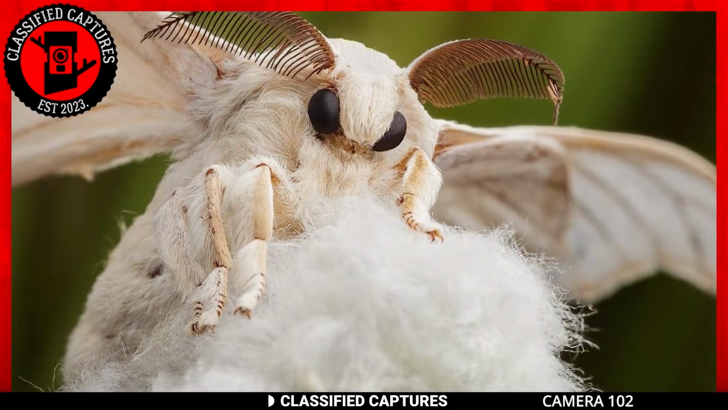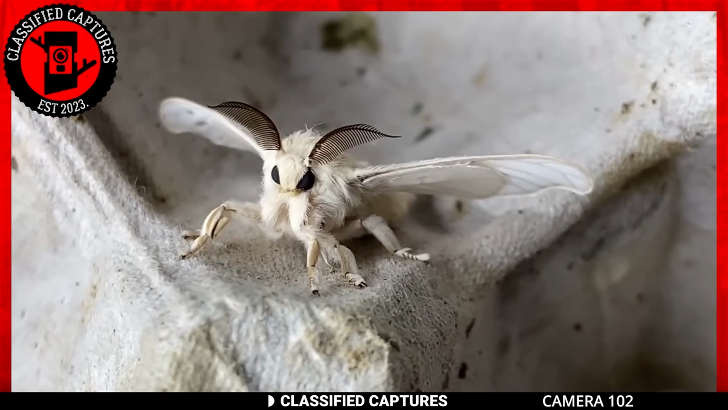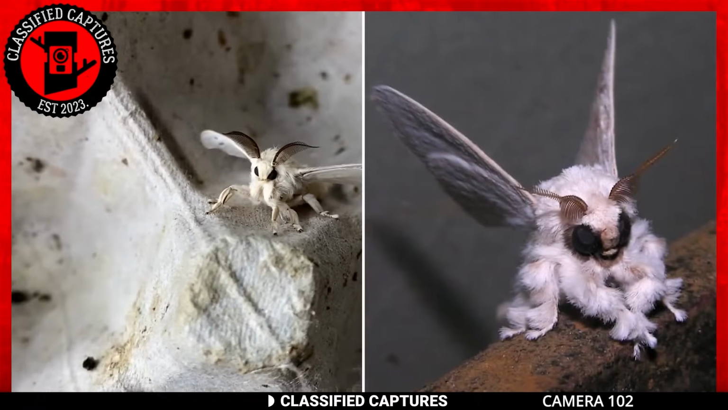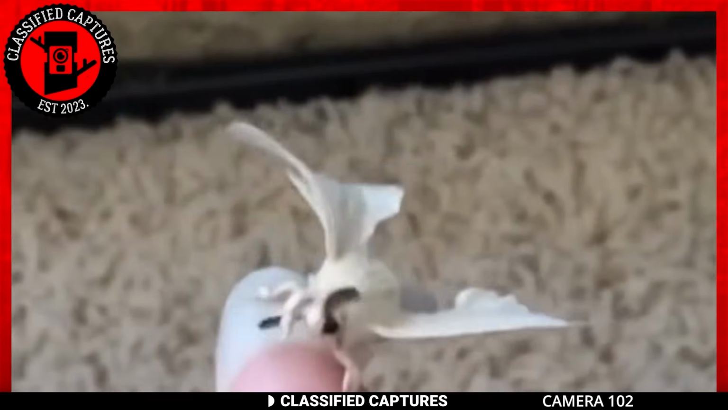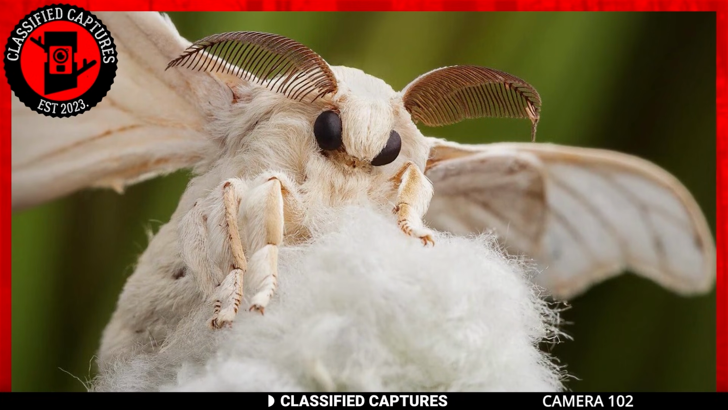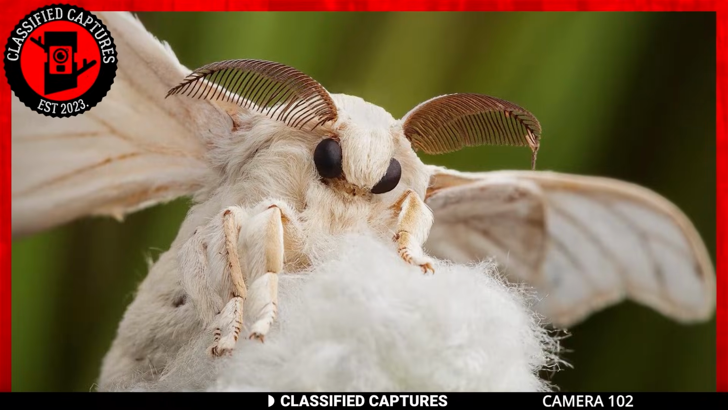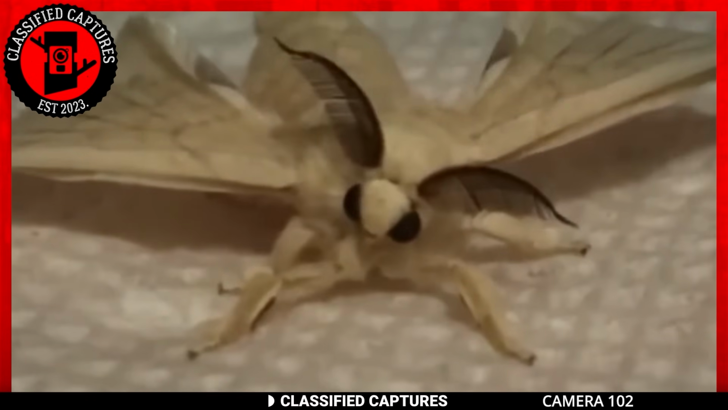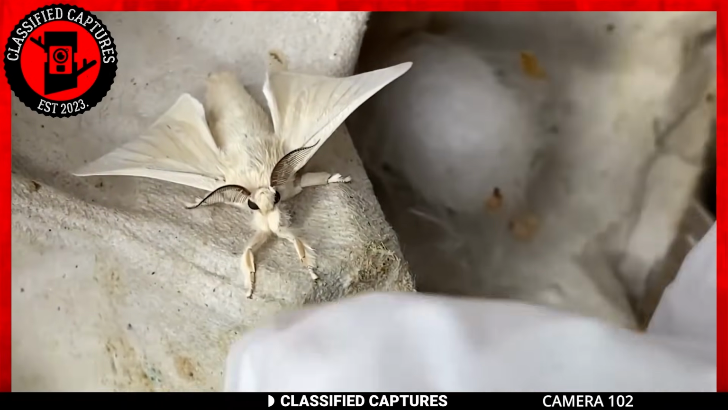Yes, my friends, let us cast away the shroud of terror and embrace the light of understanding. The Venezuelan poodle moth, despite its monstrous appearance, is a creature of nature, fascinating in its own right. It's a moth white in color, with wings adorned with feathery structures that set it apart from its kin. Its unique physical traits captivate the imagination and have garnered attention among enthusiasts and researchers alike. But do not be deceived, for this creature is not a monster, but a wondrous product of evolution. Its fluffy exterior serves a purpose beyond our initial apprehension.